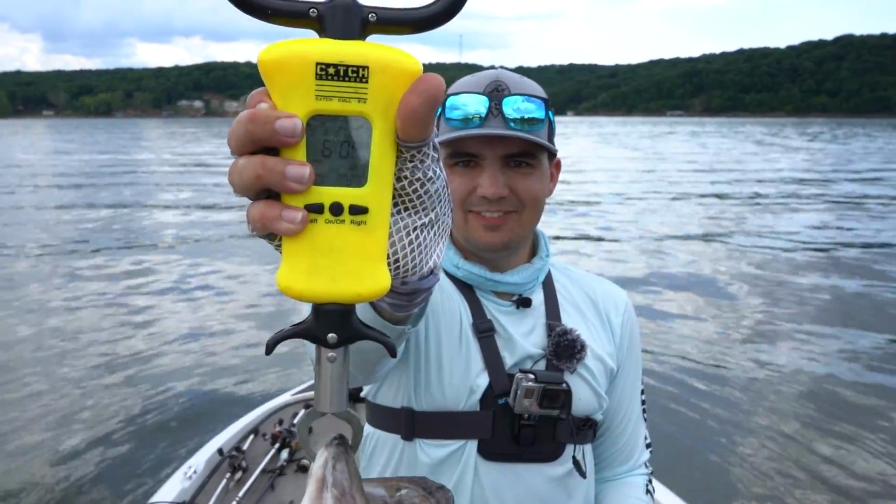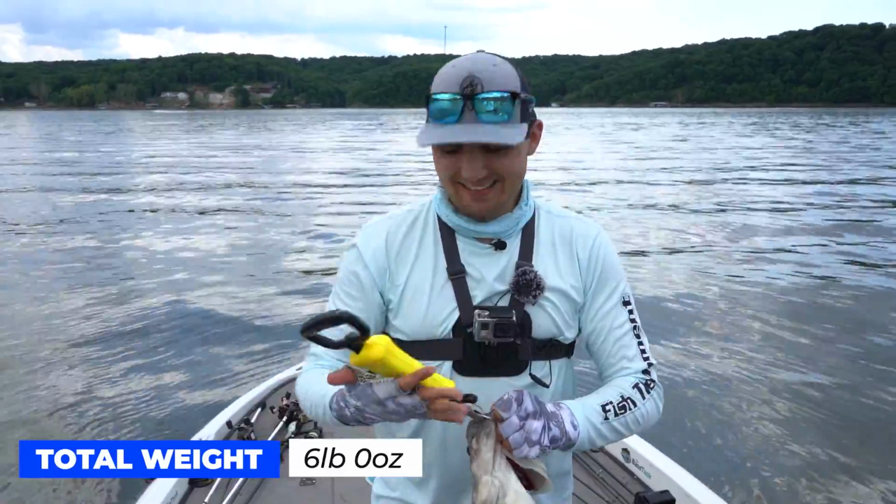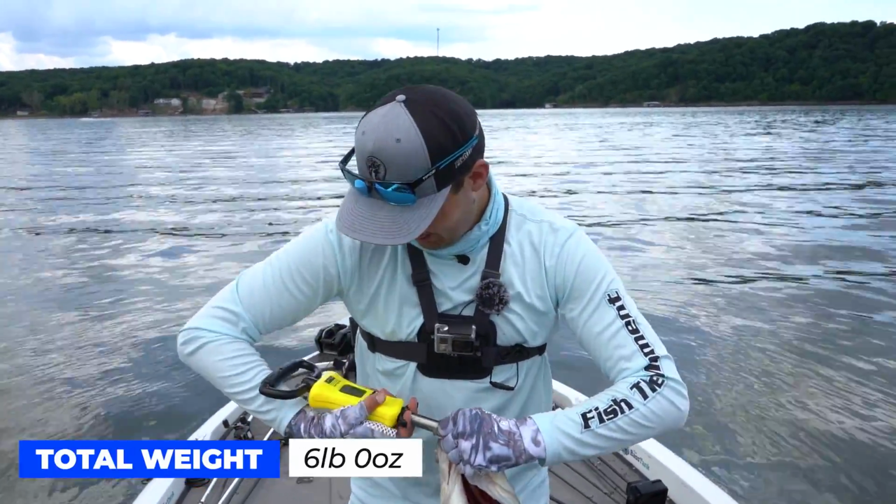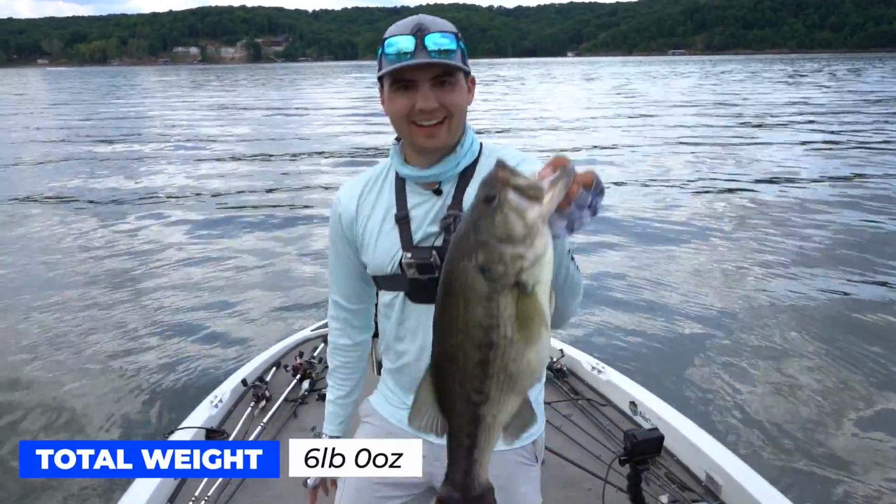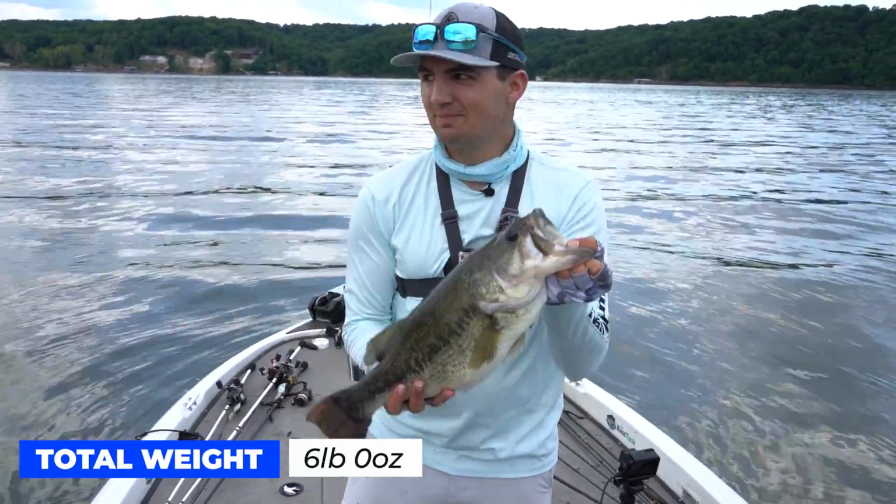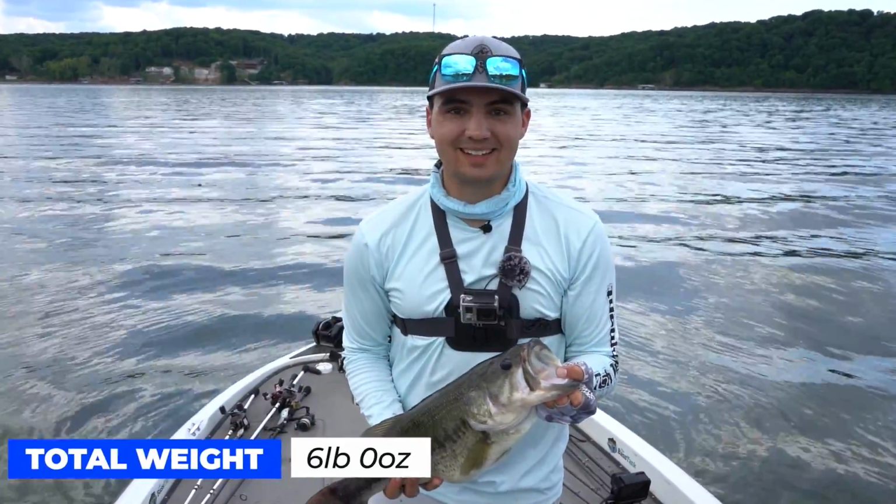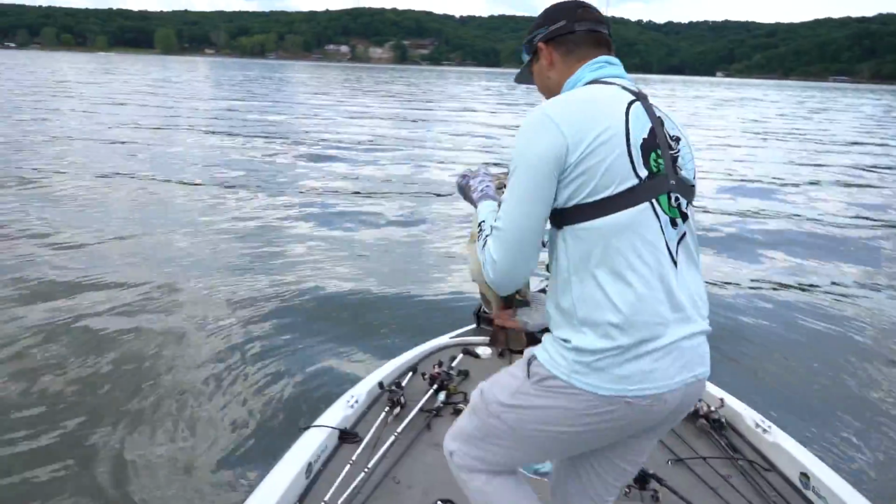6 pounds even, that's what I'm talking about, guys. Lock that weight in. That is a 6-pounder to start the day. Oh my gosh, not a bad way to get the day started. We are now only 9 pounds away from our 15-pound goal. Hopefully we can put a couple more like this in the boat, and we might be able to get this done in 3 fish. Let's go.